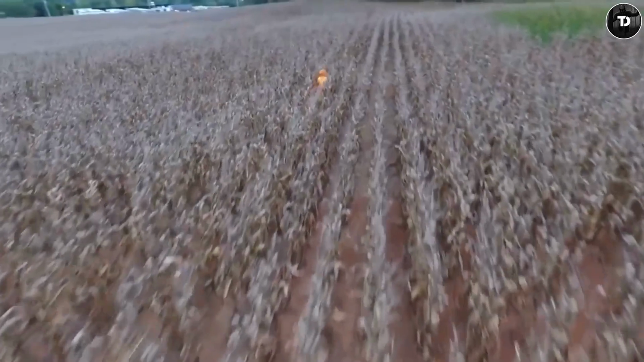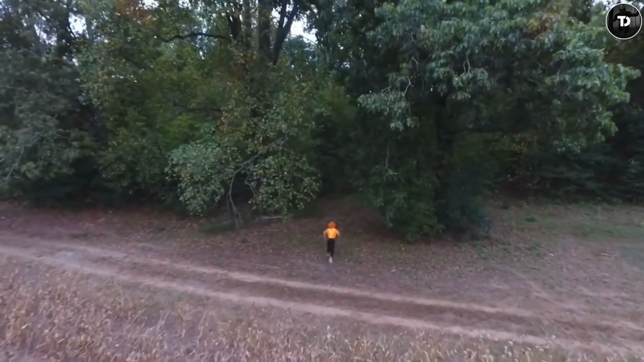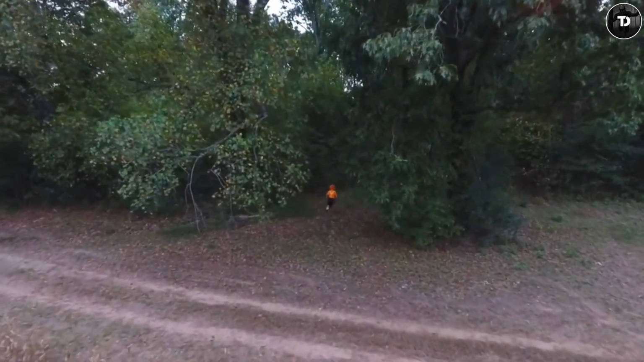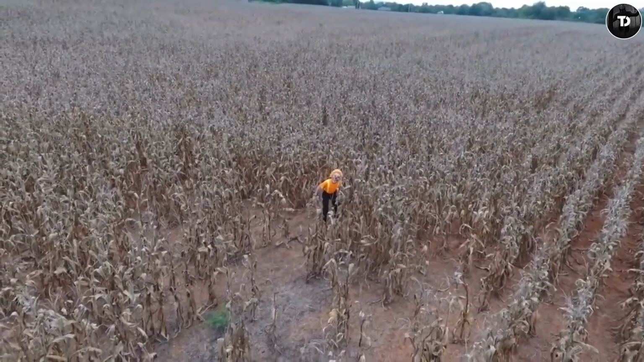Spotting the drone, the clown decided to make a run and hide in the dense forest. So the backstory of this clown still remains a mystery. What do you think he was doing there?